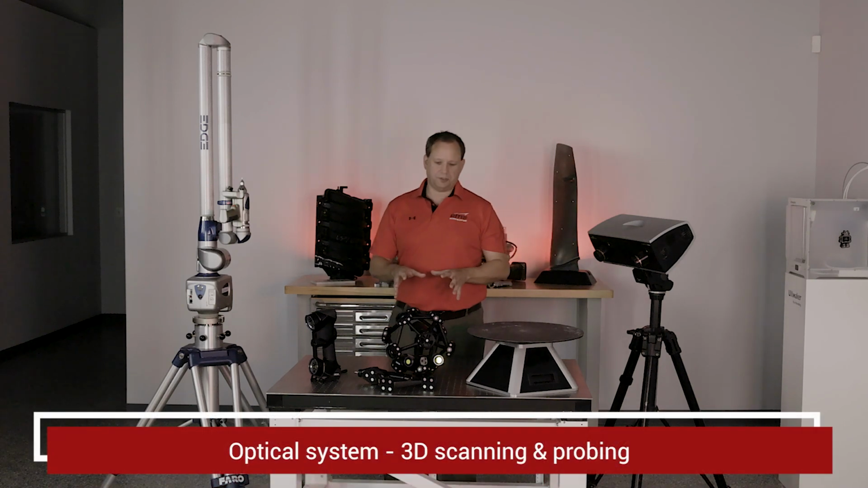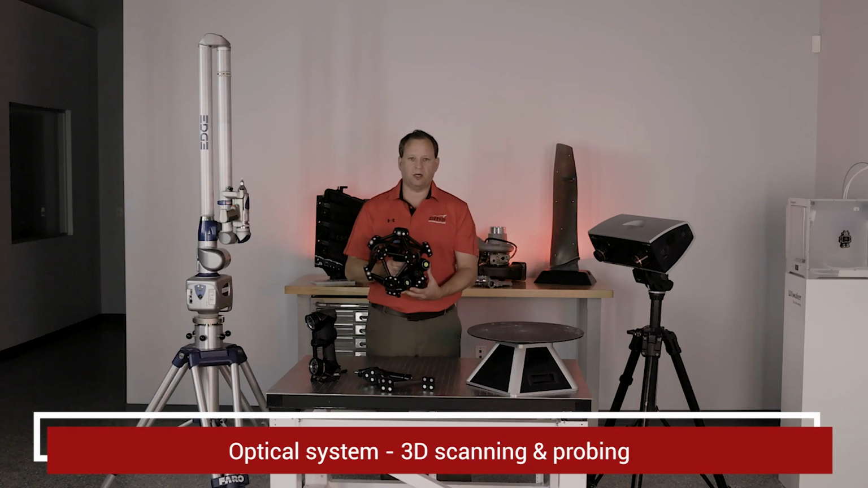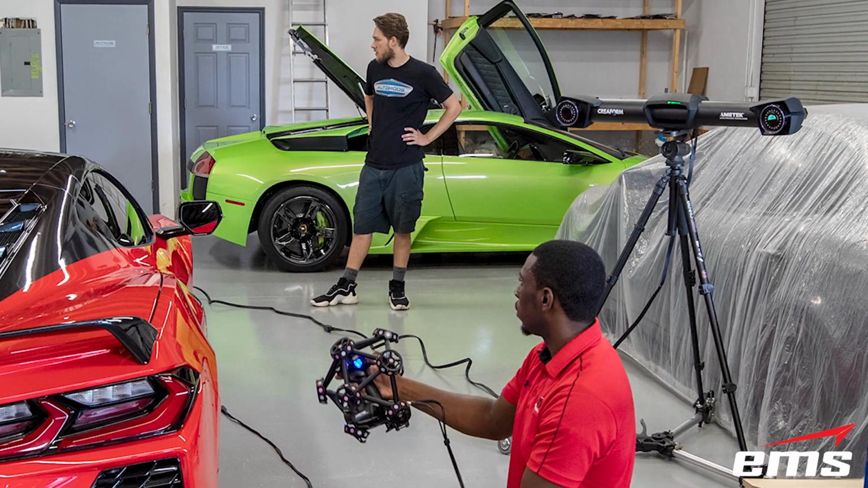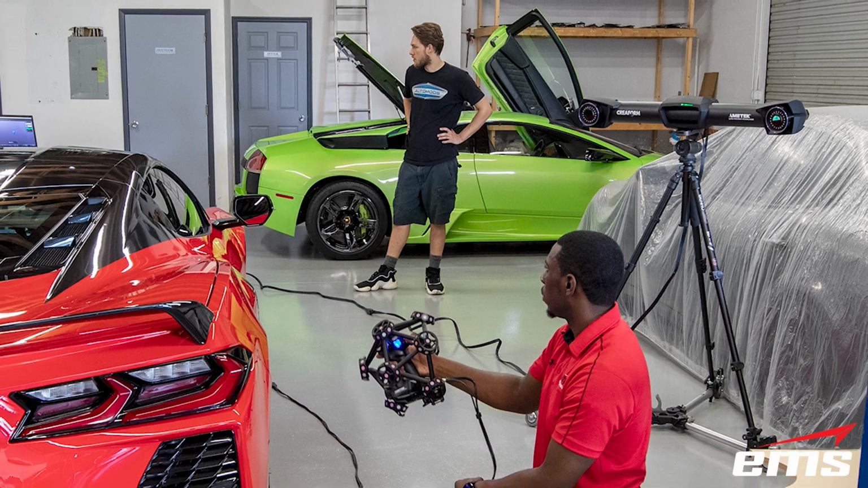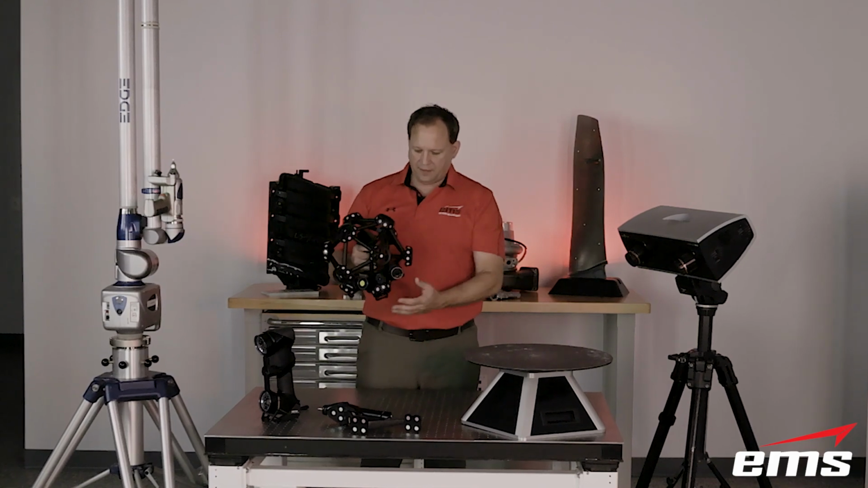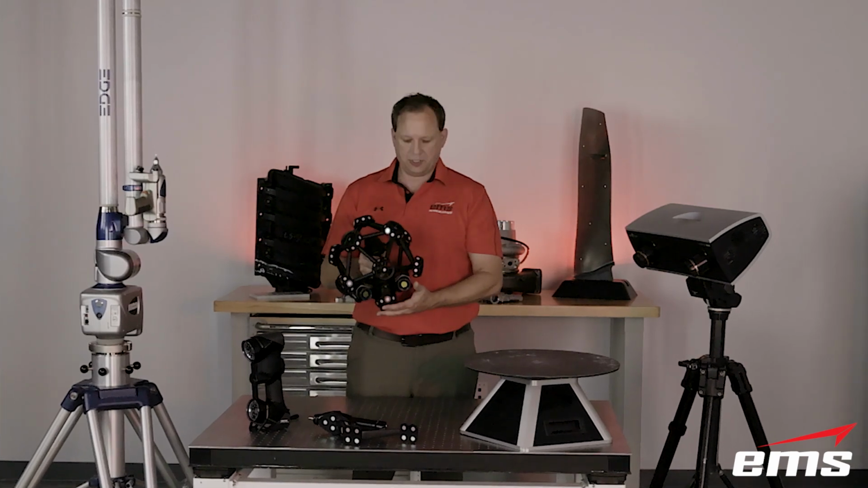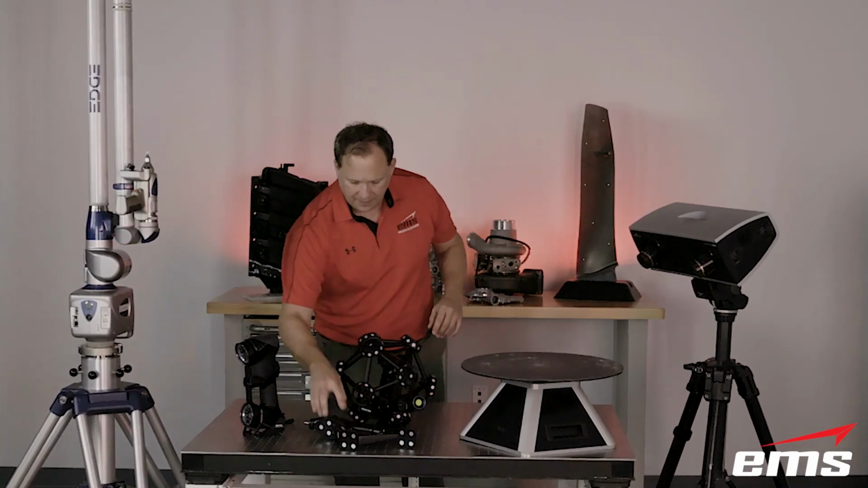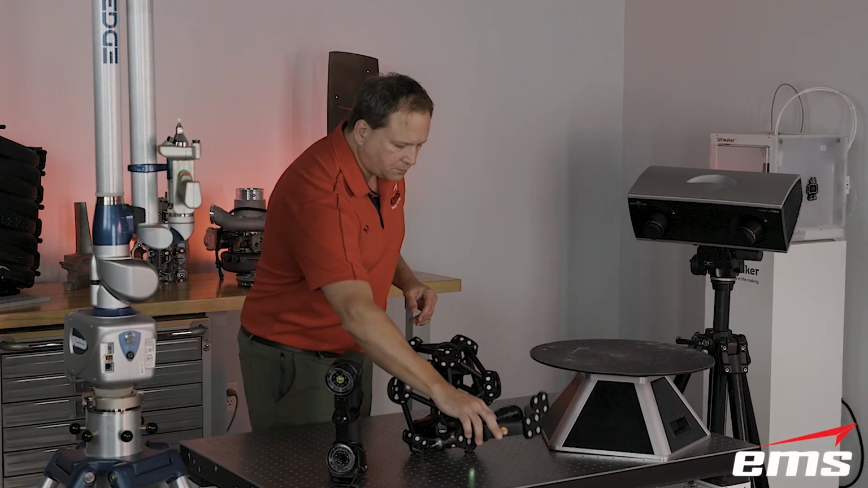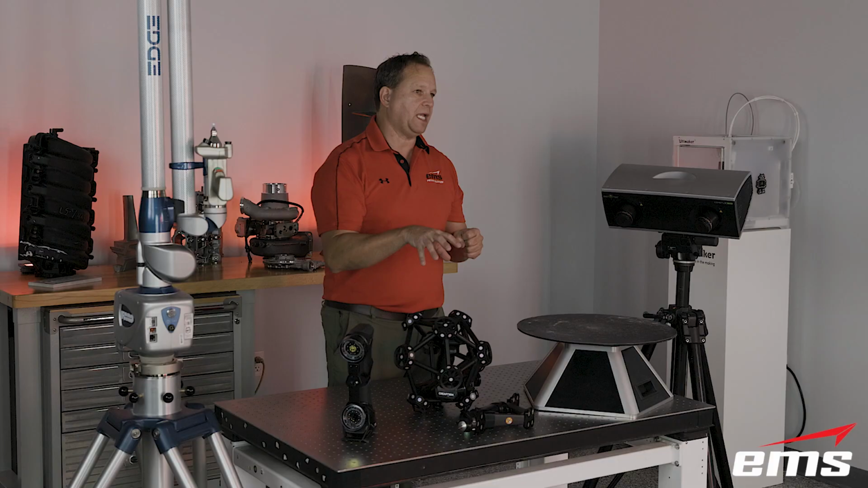Next up, we have an optical system. The way an optical system works is this is the scan head. You've got lasers and cameras on here. And then, off in the distance, you're going to have another set of cameras, usually larger, that will track this in space as it moves around. So that separate camera system tracks this system, and then there's another set of cameras and lasers on here. When you're actually doing the laser scanning, it's picking up the shape. So this will do both 3D scanning and probing, and probing is just going and clicking one point at a time. So that is what we're calling our optical system here. It's optically tracked for scanning and probing.